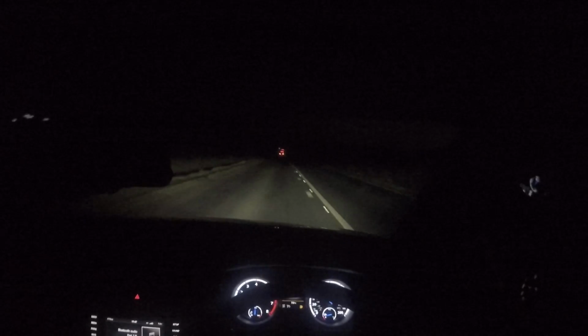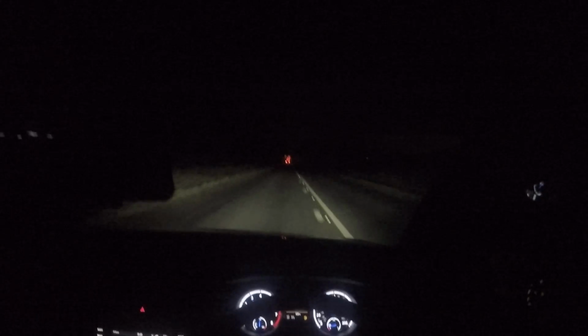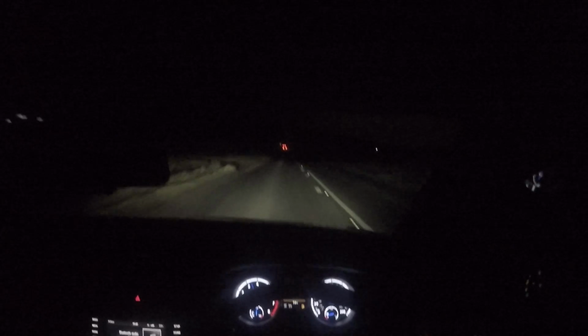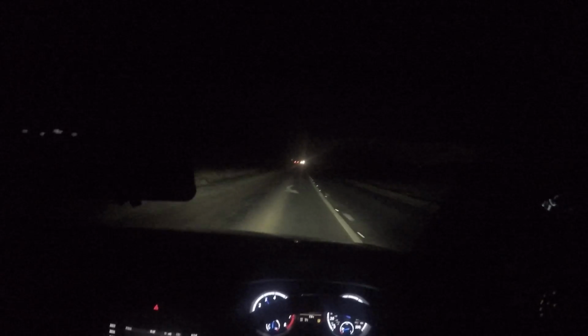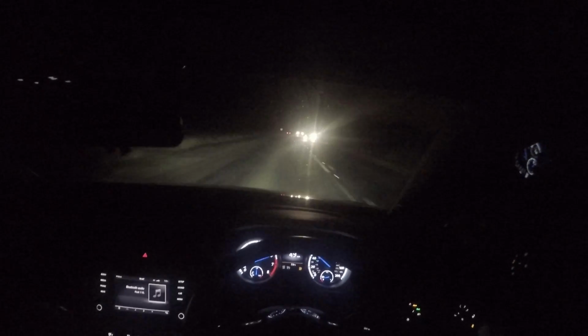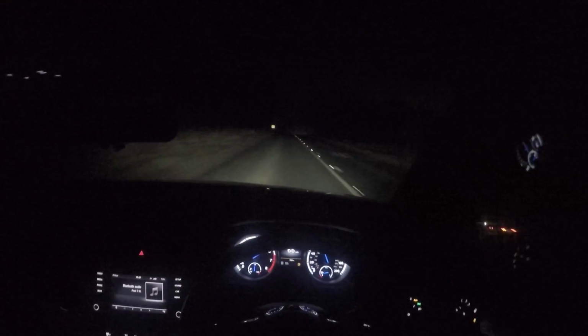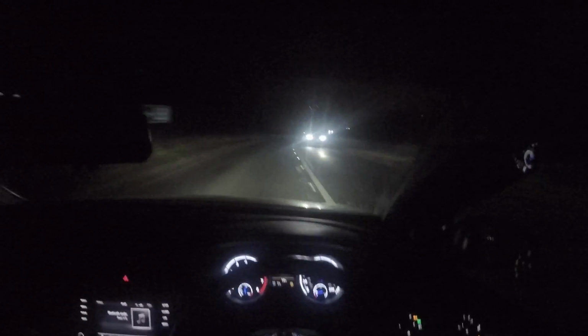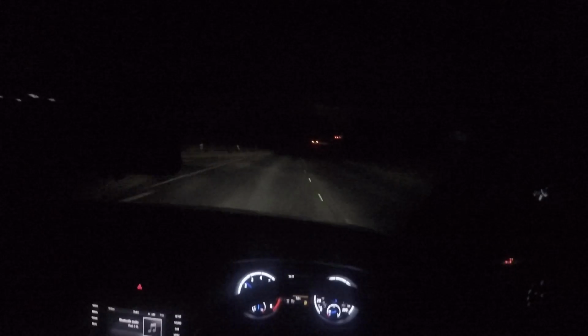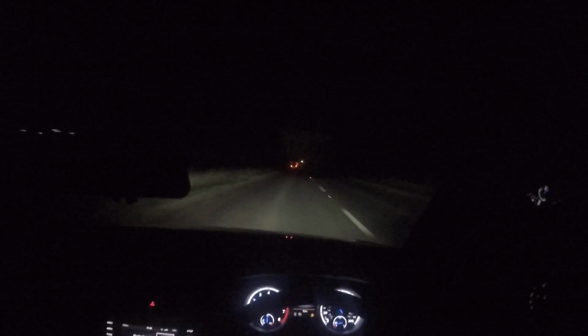And look, I'm on a private road at the minute, obviously, so I'm going to put my foot down from second and just look at the speedo. And that's a standard car.